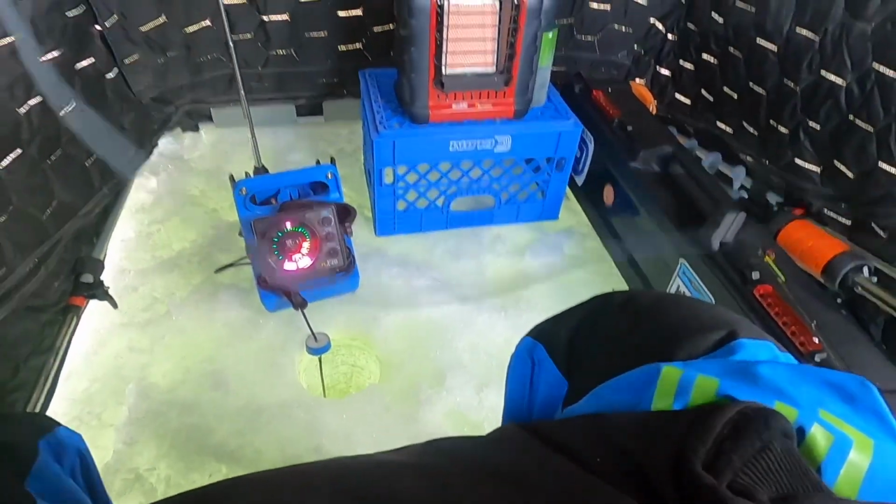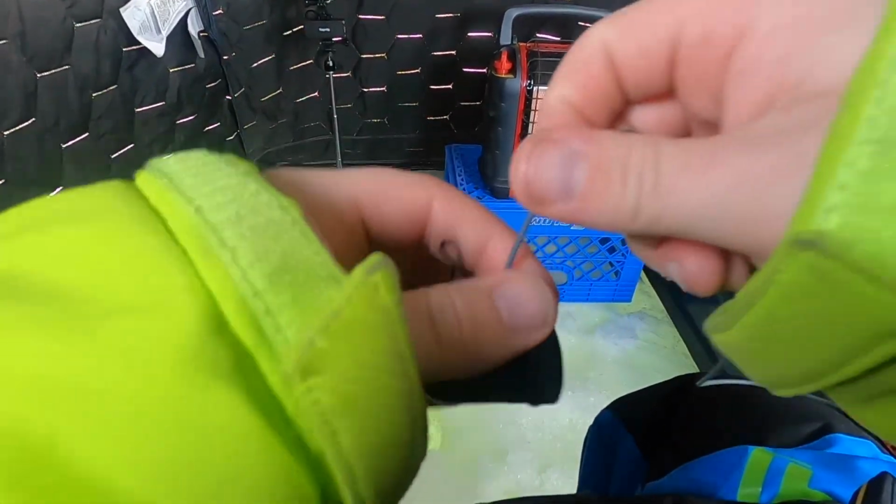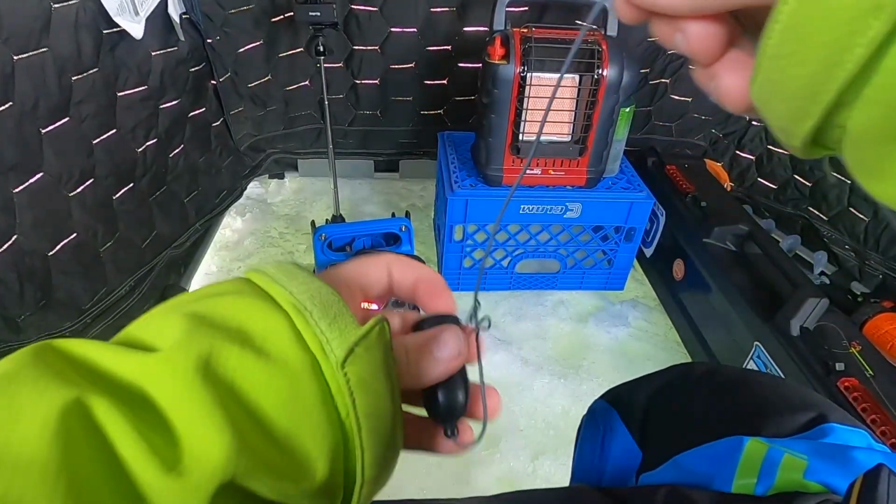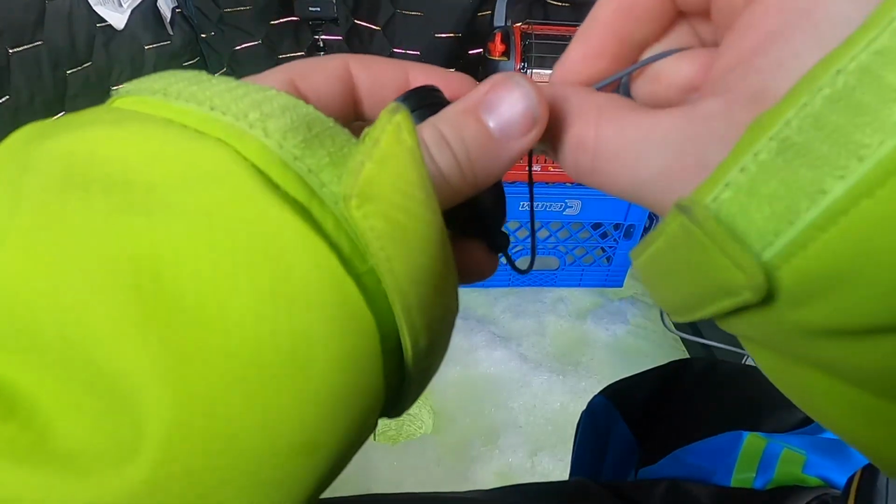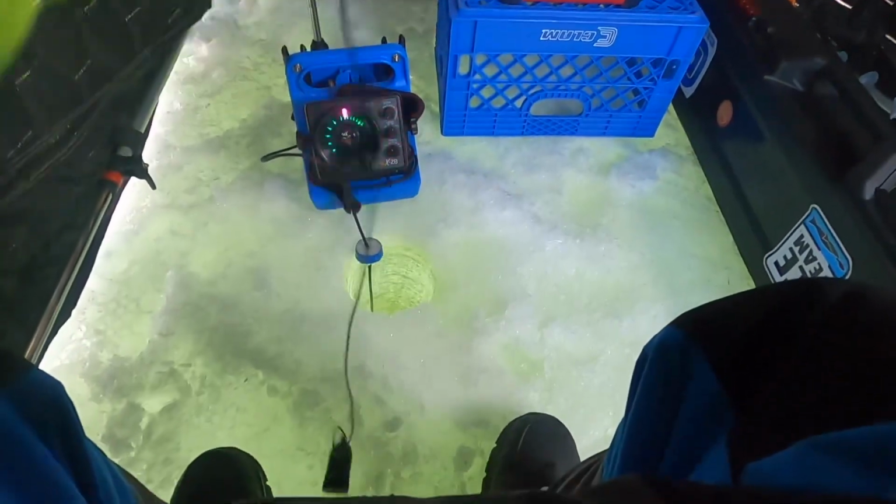I haven't used this camera much. It's just a small Aqua-Vu, but we'll see. It seems it works when it wants to. It's not the camera that you're going to set up and fish on, like setting it up for your kids and having them sit there and catch fish off of it. It's a small screen. It's not massive by any means. It's just a micro, but we'll see.